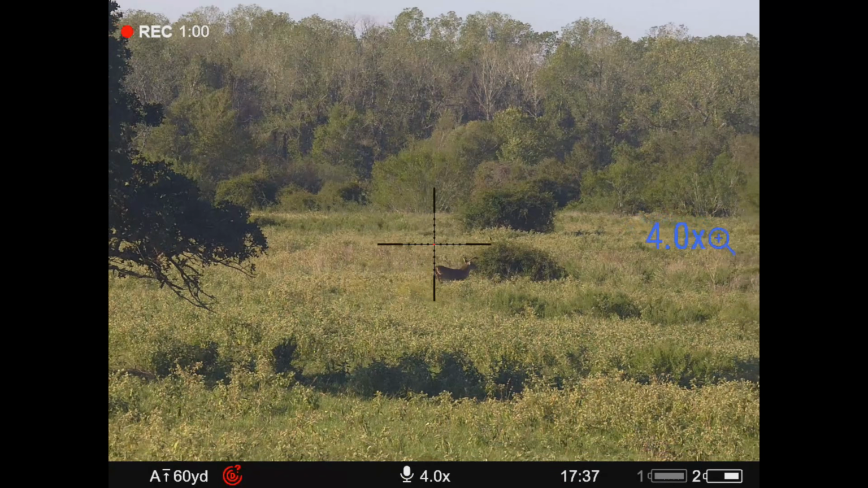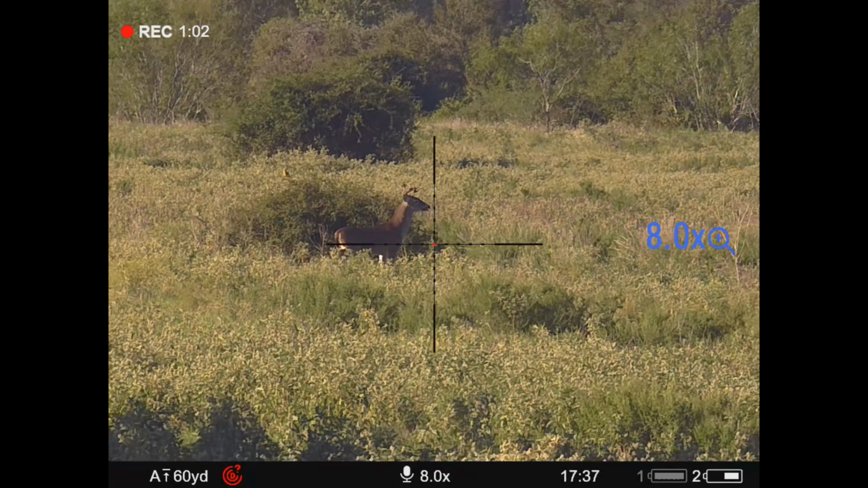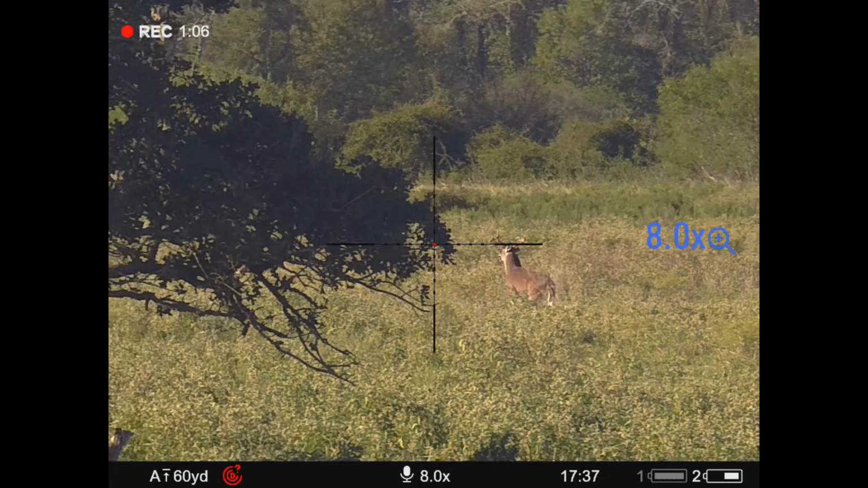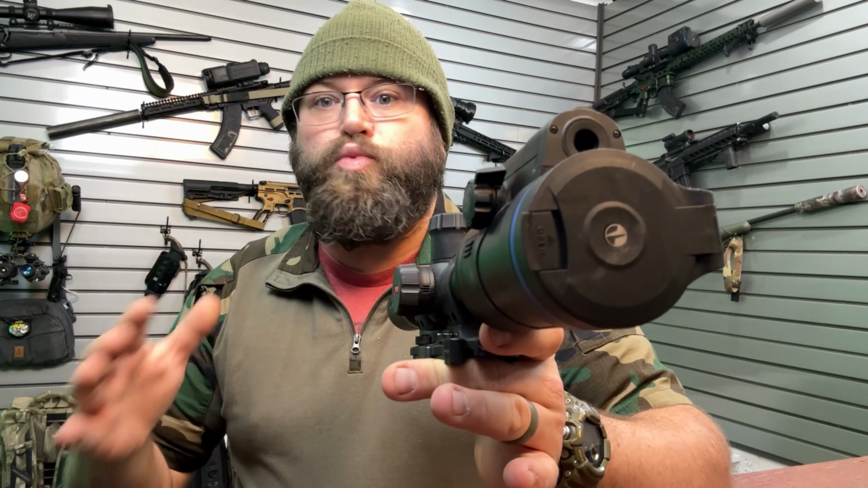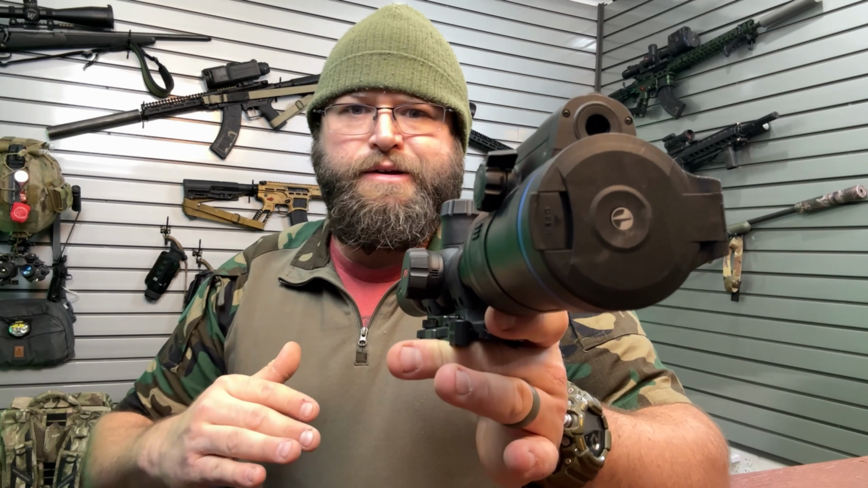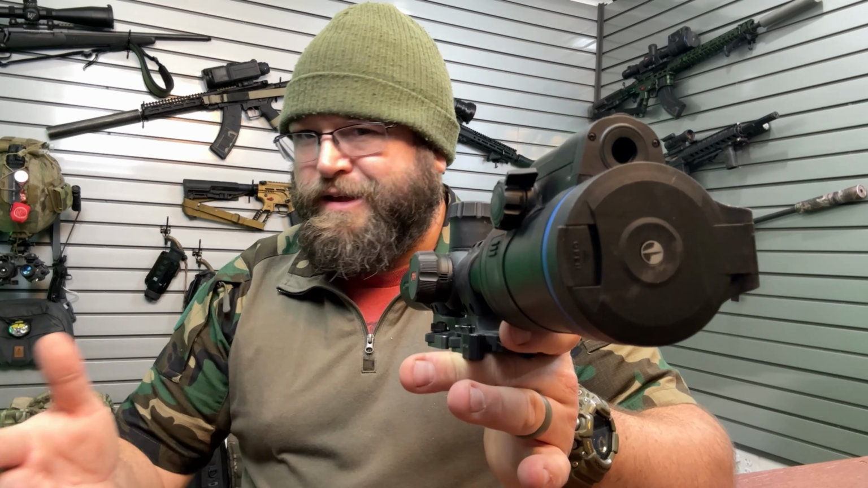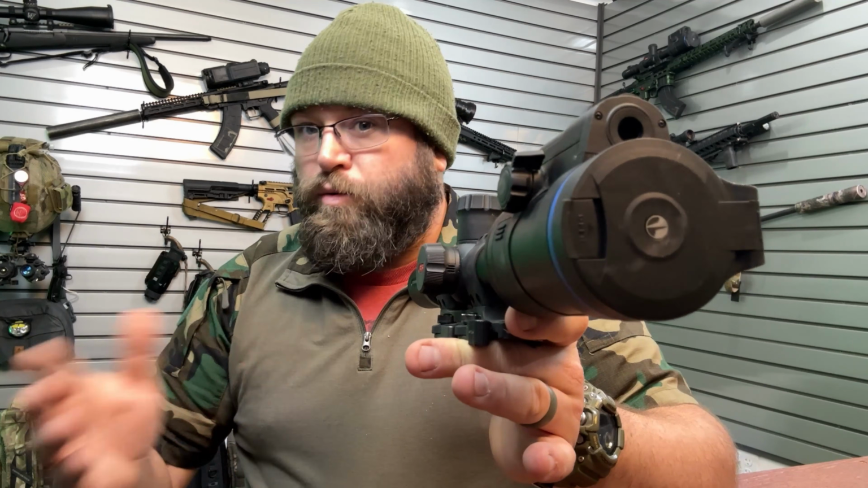So depending on which one of those you want to do, because if you think you're going to be using this digital day for daytime hunting on pigs and you want that lower base magnification, man, you probably want to go with that 50. The way that I hunt, I like that little bit extra base mag for the day, so I want that 55.